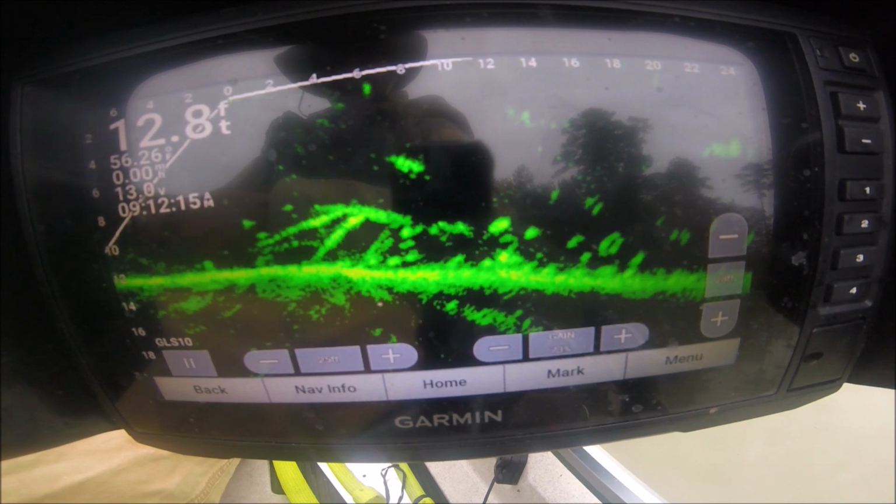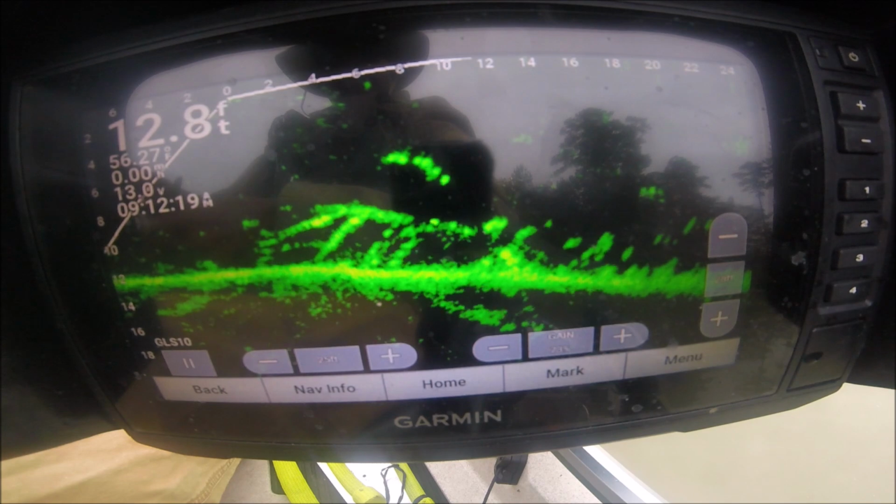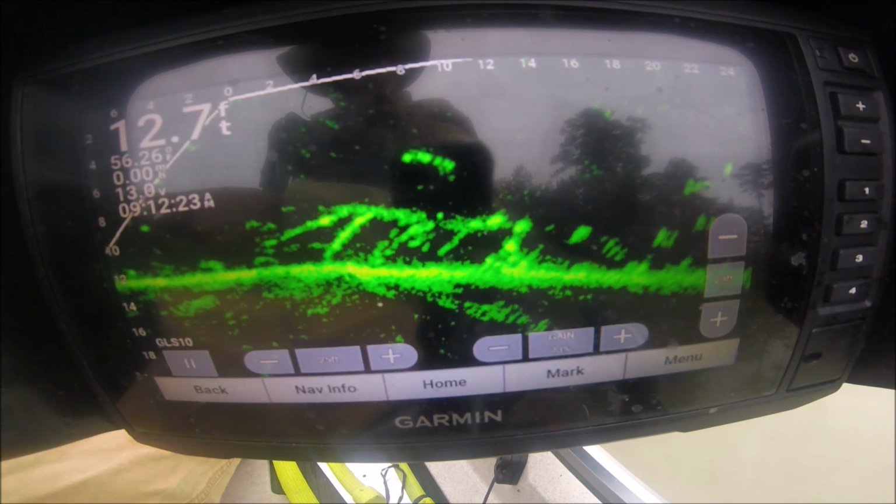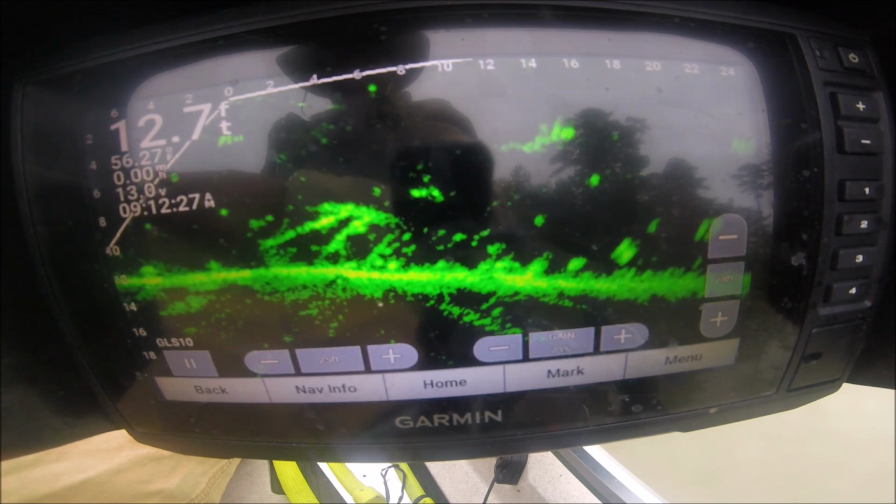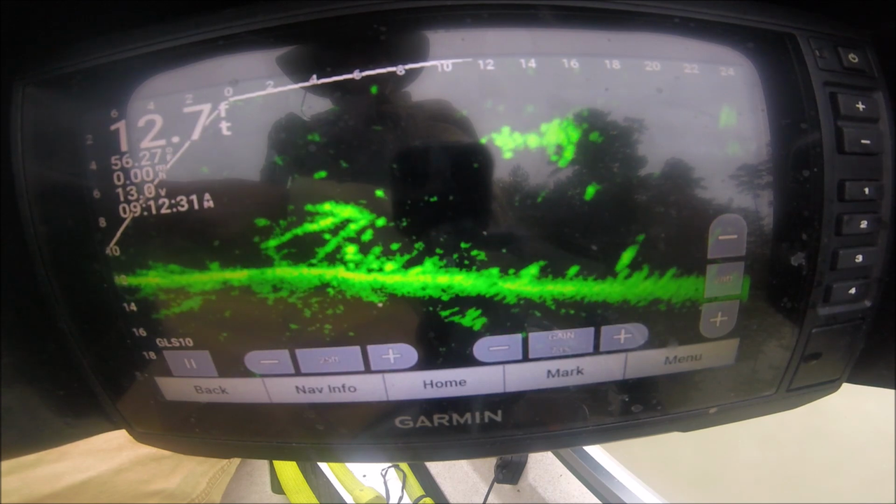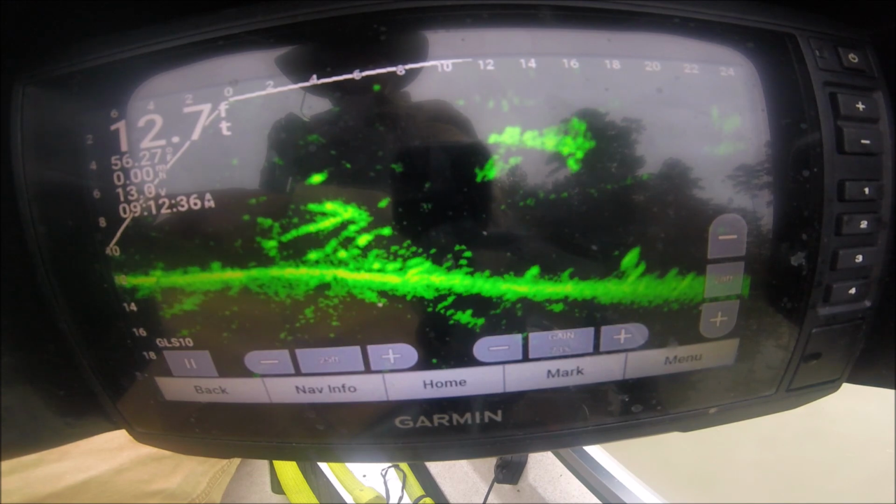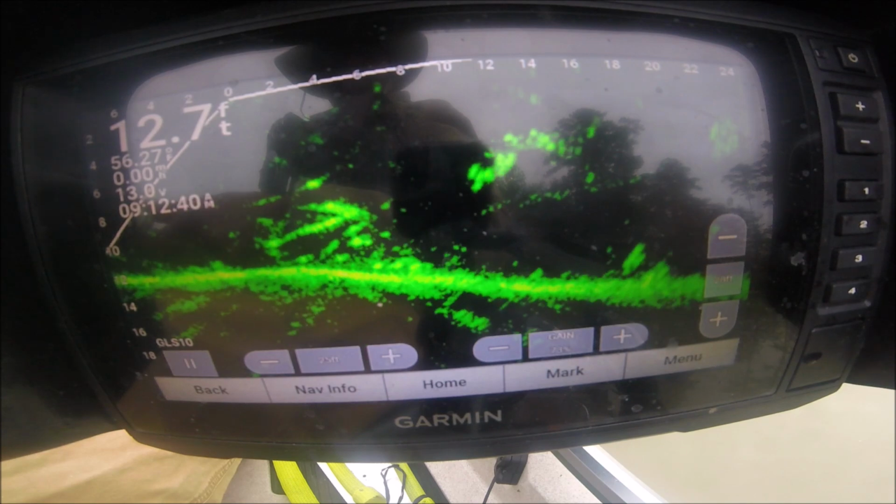I'm gonna target those fish down deep, see if that's crappie. Probably catfish.